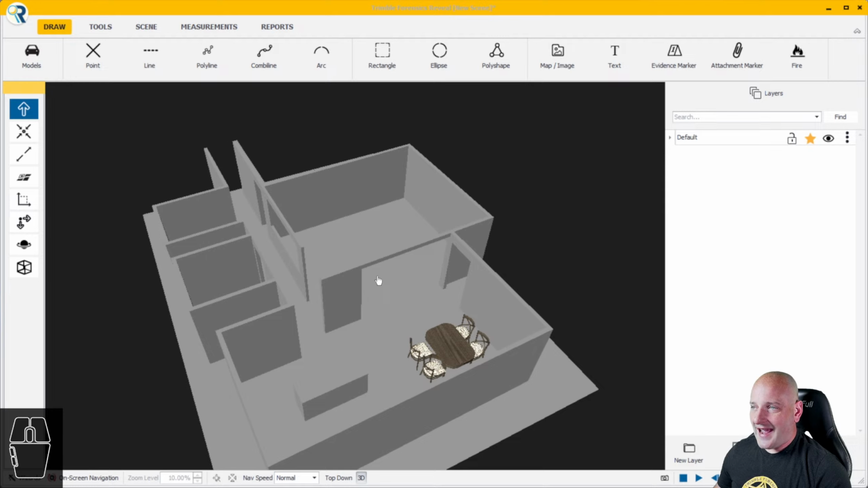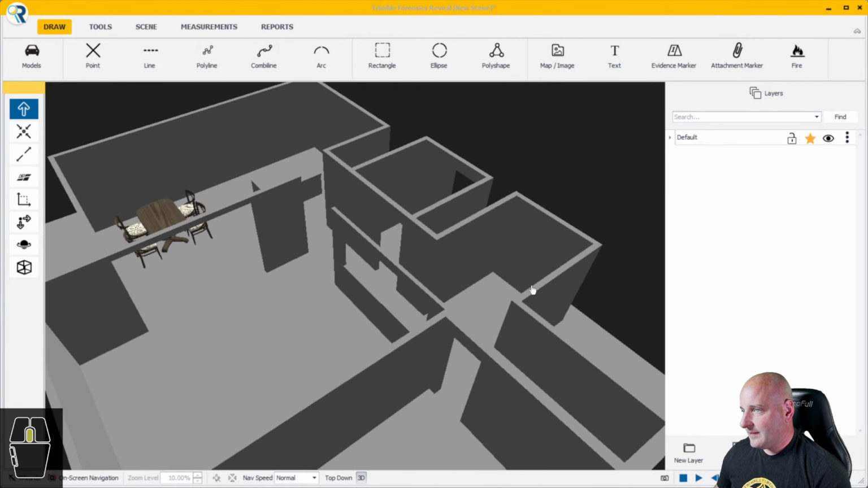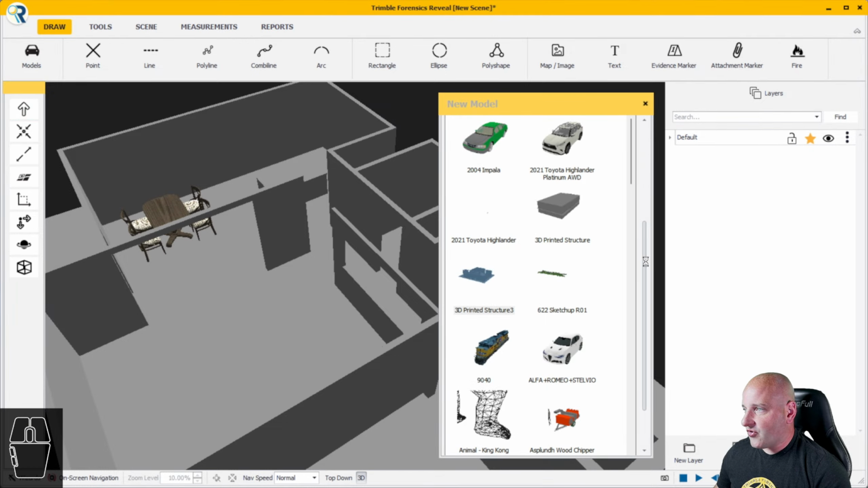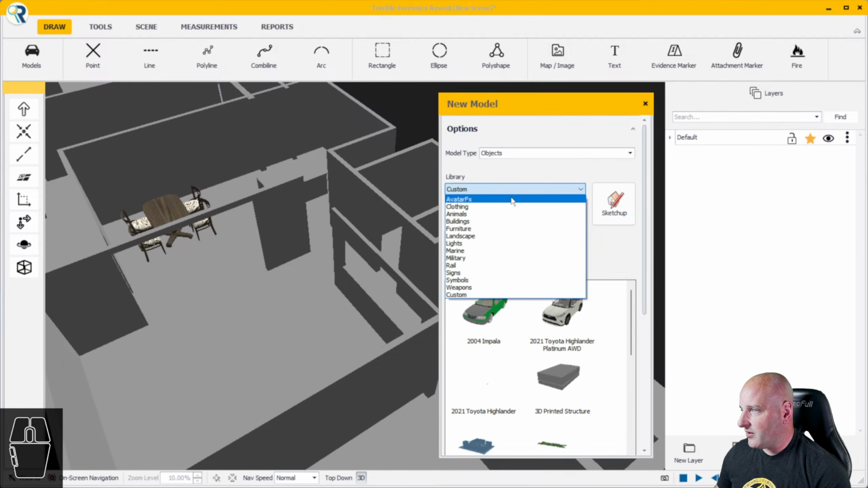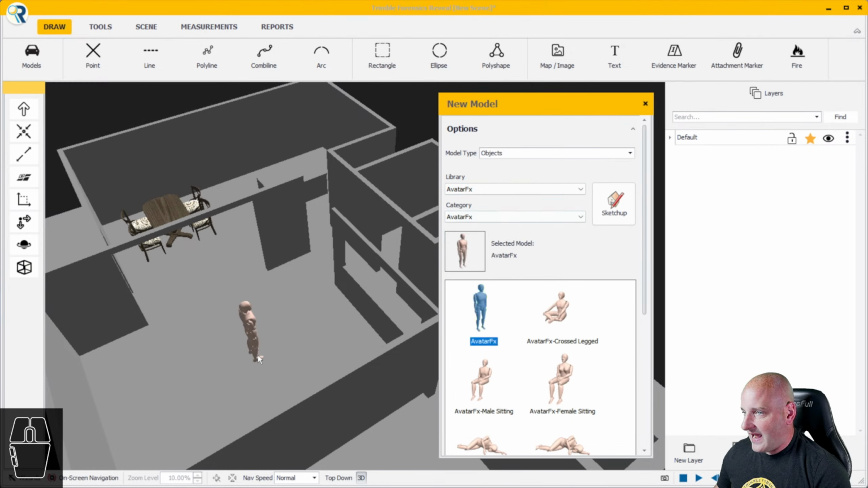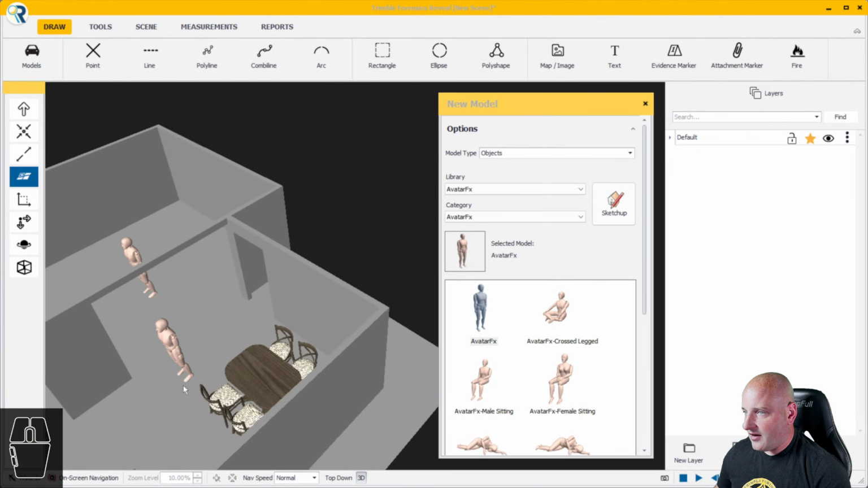But it just goes to show you, you don't have to replicate this in Reveal. You don't have to come into Reveal and then model it all over again. We could take our SketchUp model that we're going to 3D print anyway, and just bring this into Reveal, and now we've got our room in Reveal. And then if I needed to draw more models, which I find works really well, so if I need to put an avatar in here, I most certainly can. Let's put my avatar there.